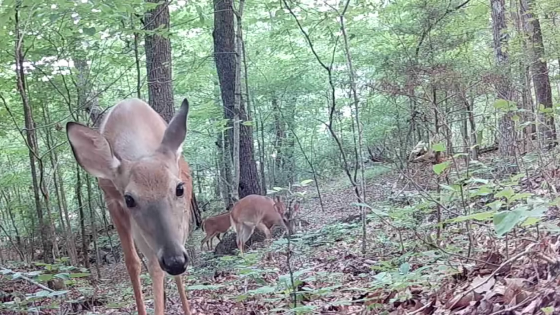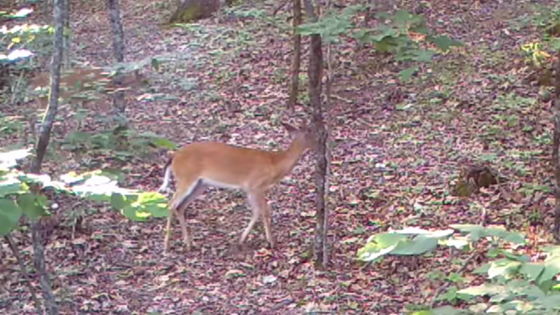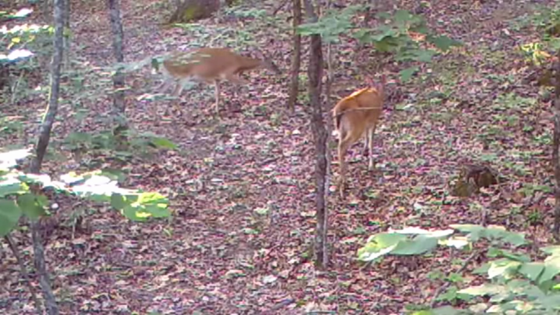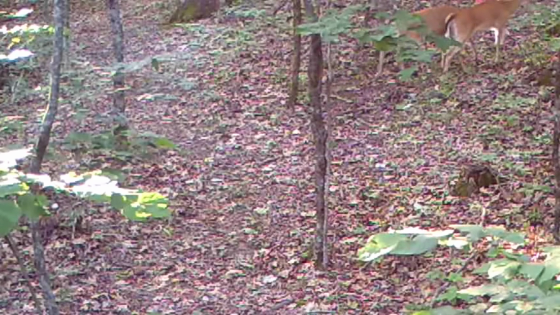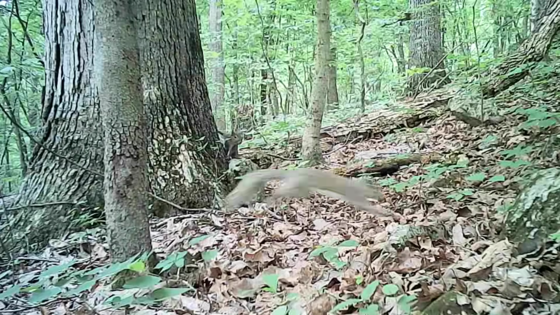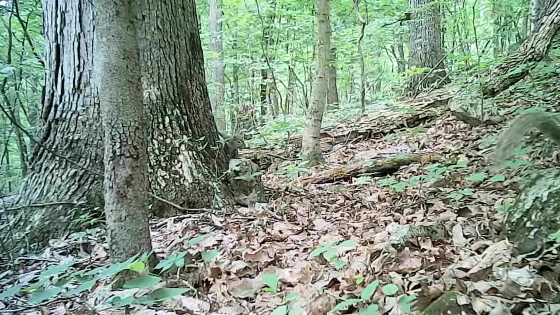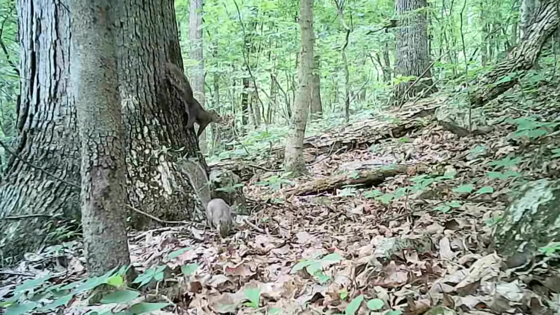And the little deer herd, they just browsing through. Another day unfolds here on the ridge. There's a little young buck with a doe. Well there, buddy, it's time for the little squirrels. They don't waste no time out in these woods. This looks like a little mating pair out doing their thing, playing and watching out for each other.